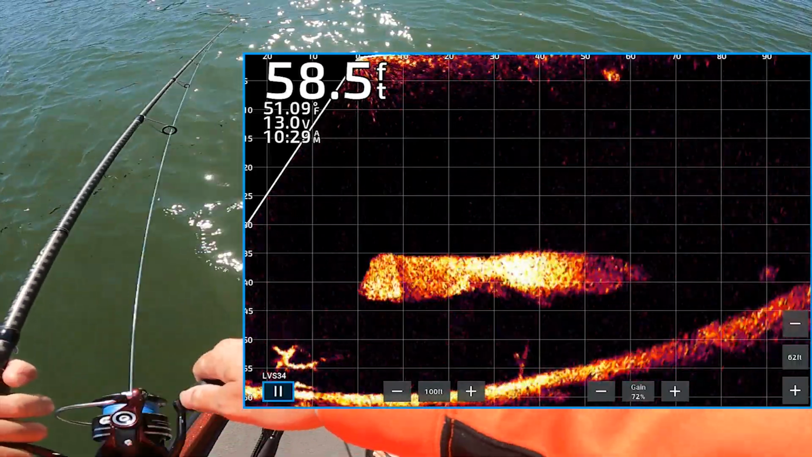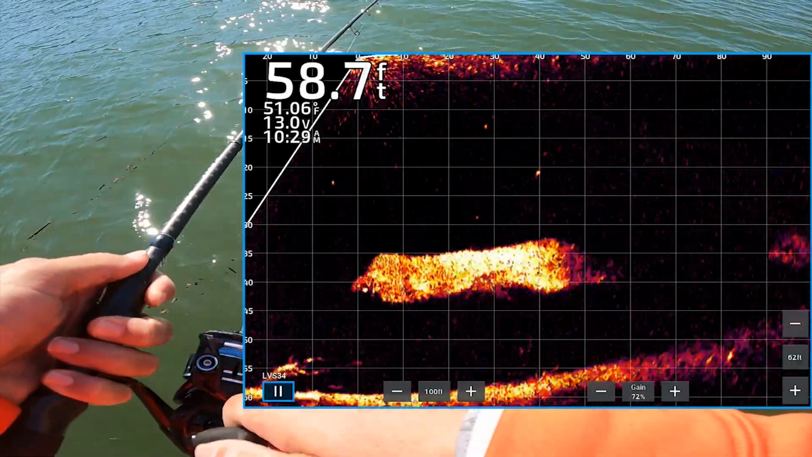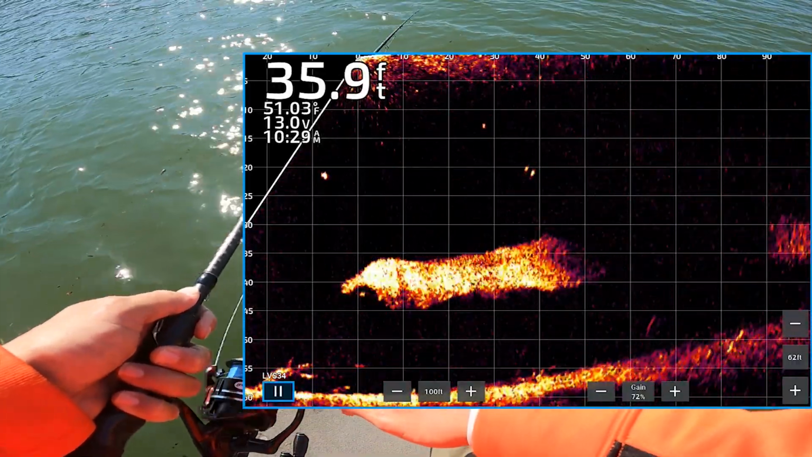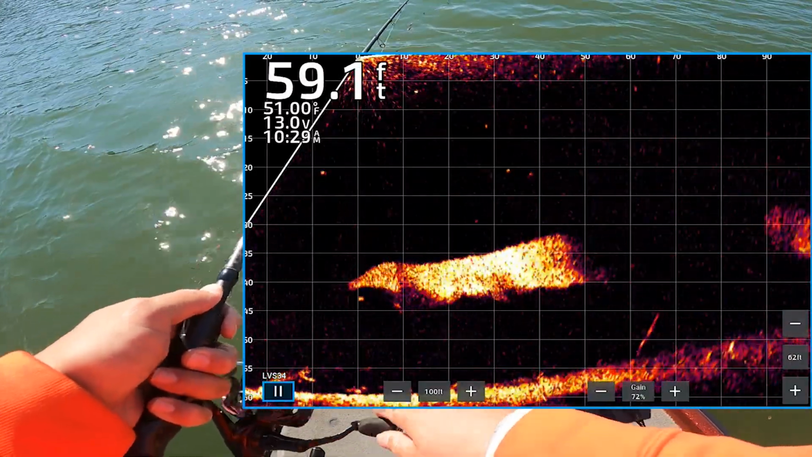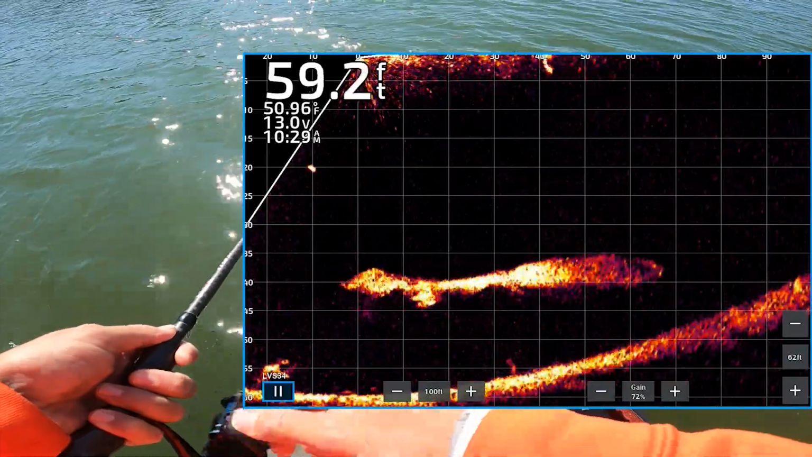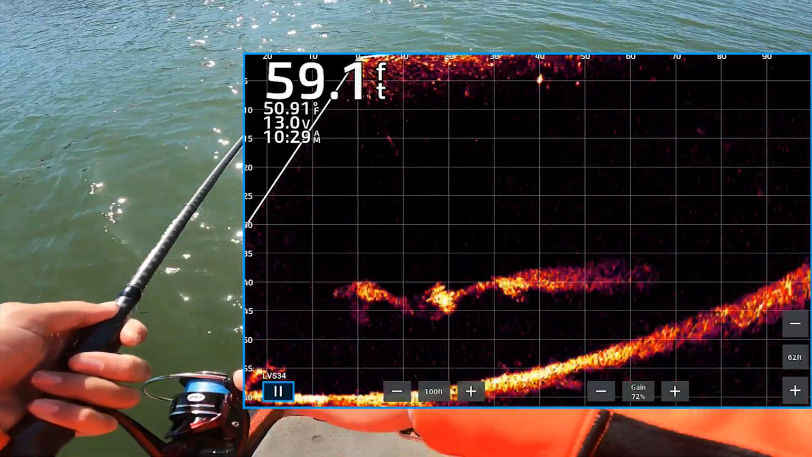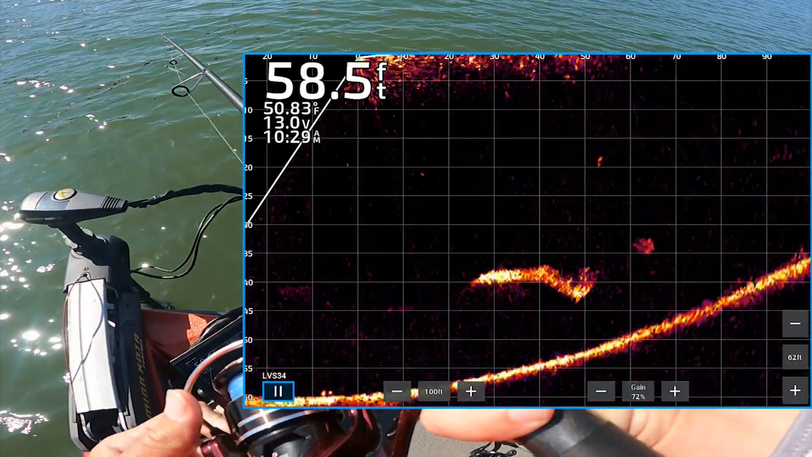Come on, get this thing over him. And I bet these fish here have been thrown at. Look at that dude, he didn't even care. He's like, I have seen that minnow. I have seen it, I've been caught. I'm not doing that again.